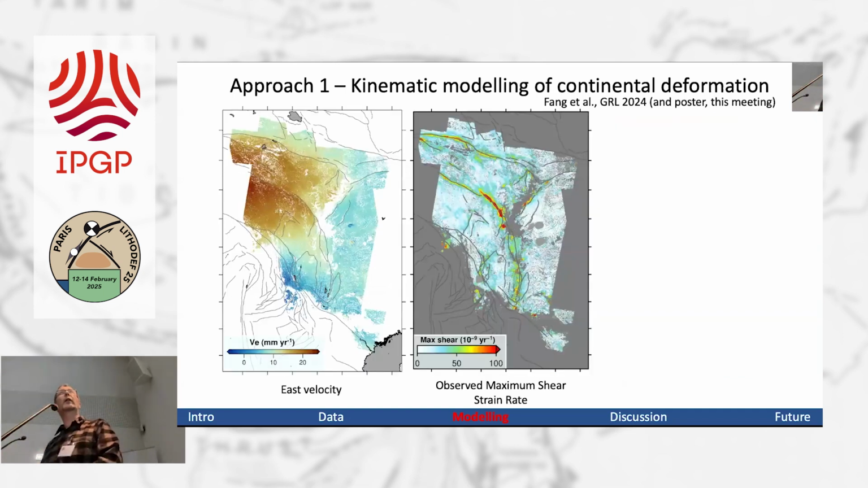I'm going to show some work from Jin Fang. We've got a poster on this that will be up later in the meeting, so we can have a more detailed discussion. Just focusing in on Southeast Tibet, here, there's the Jiangsu fault. You can see here's the shear strain rate. Again, what you see is the same story as before.